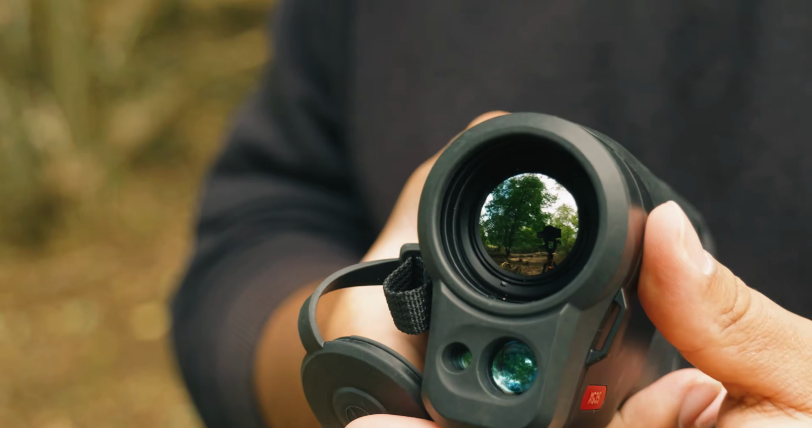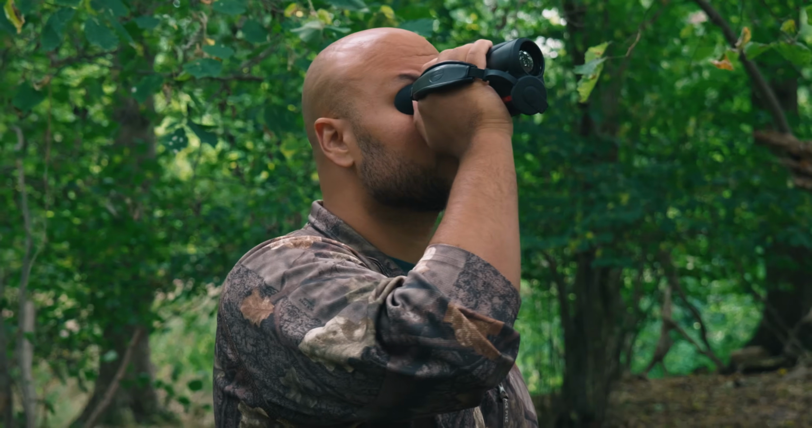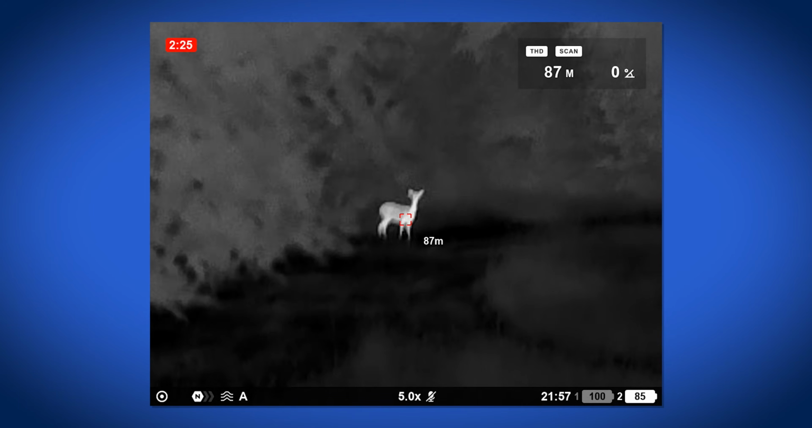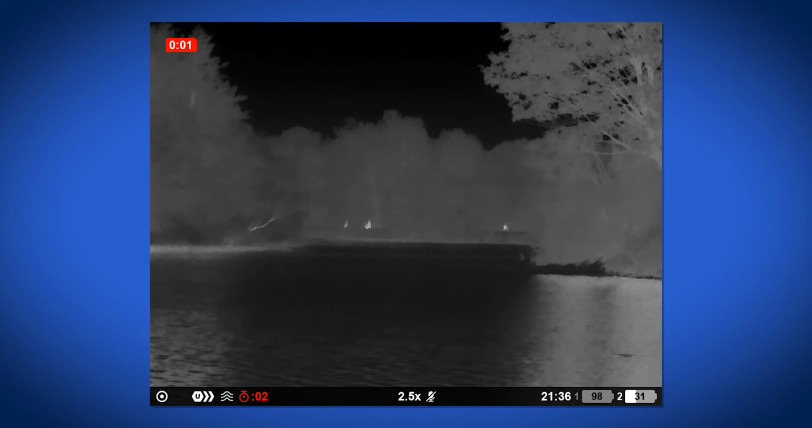So let's get into the specs. Inside the device is a thermal sensor. The heat sensor captures fine thermal detail. This means it can detect very subtle temperature differences, crucial for spotting camouflaged wildlife. The magnification is 2.5 times optical and up to 20 times digital, and the field of view is 12.5 degrees.